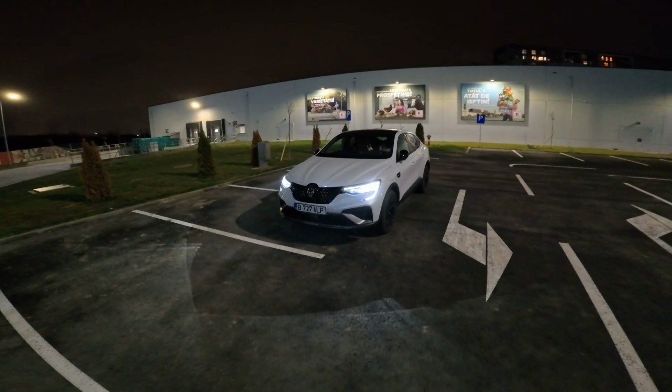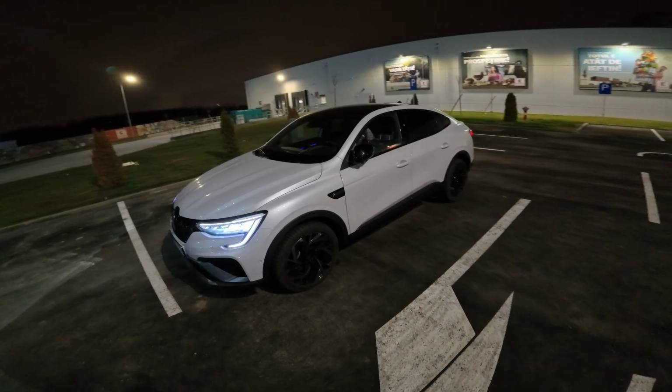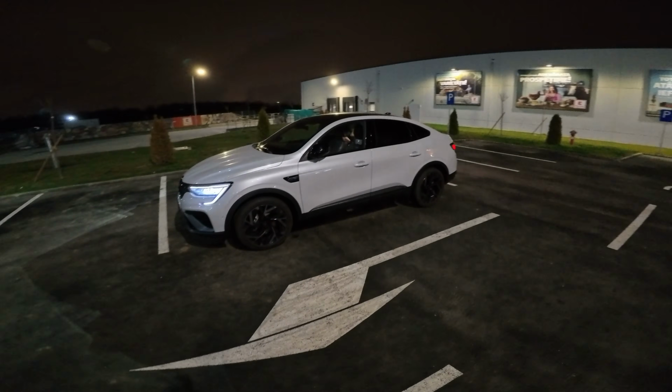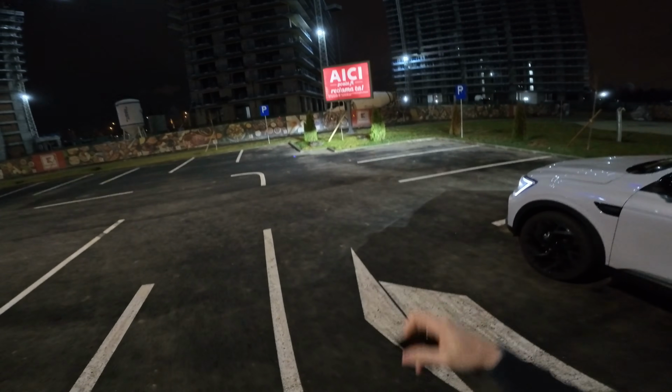This is the way it looks from the exterior. It's a pretty nice car. Also with this Esprit Alpine version, it looks quite nice, and those 19-inch wheels look much better than before. You can see the lights right there.